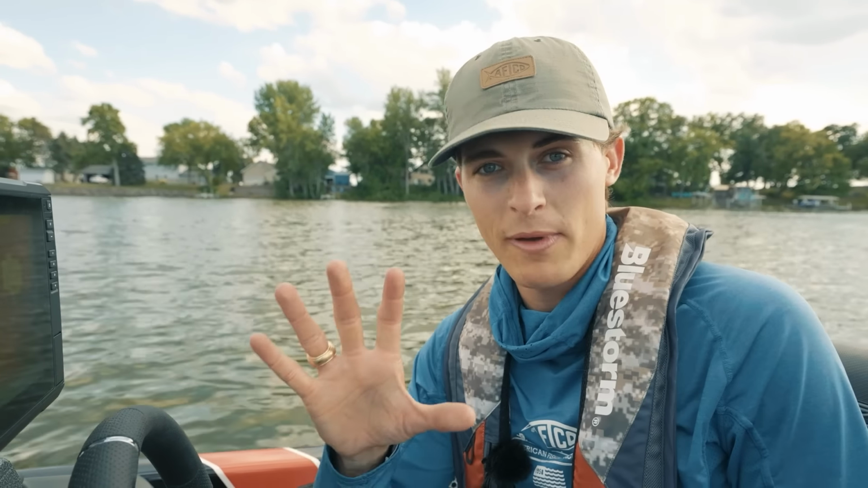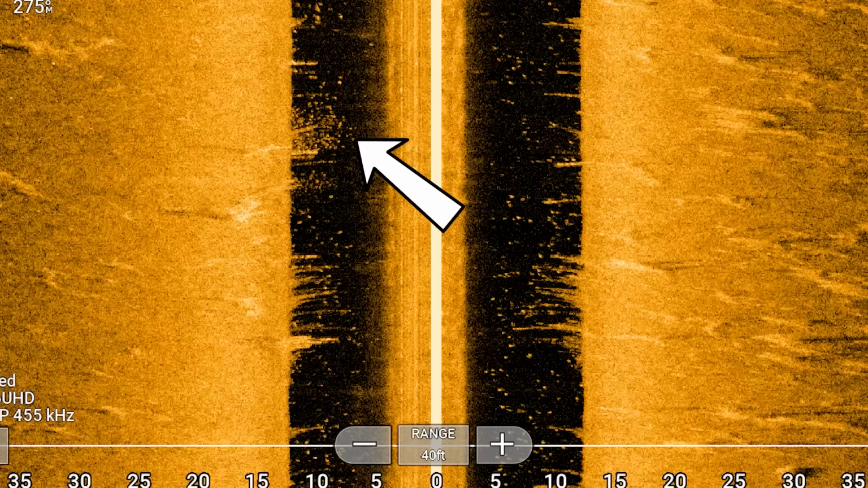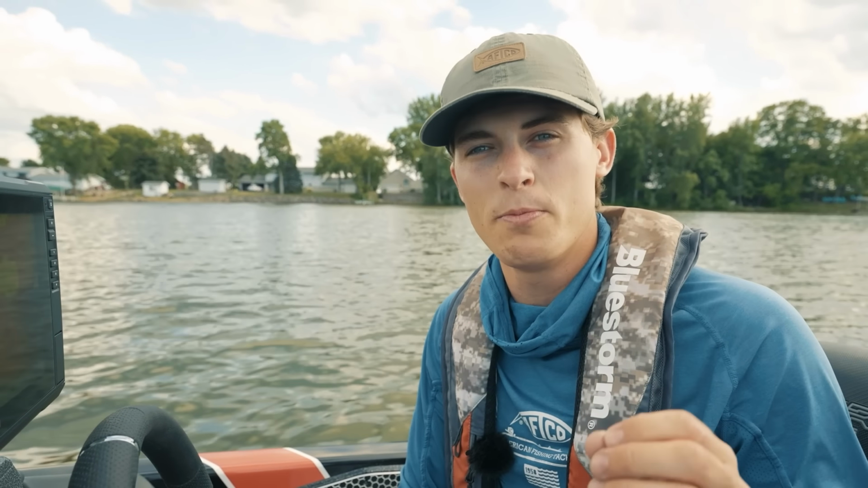And again, are you going to see bass on your graph on side scan? Usually no. Now you can find indicators that bass are there. So irregularities, and around those irregularities, you're going to see probably a few screenshots in this video of some bluegill on side scan. Individual bluegill beds and big old schools of bluegill. You can find baitfish in and around offshore grass. Those are great indicators that bass are nearby.